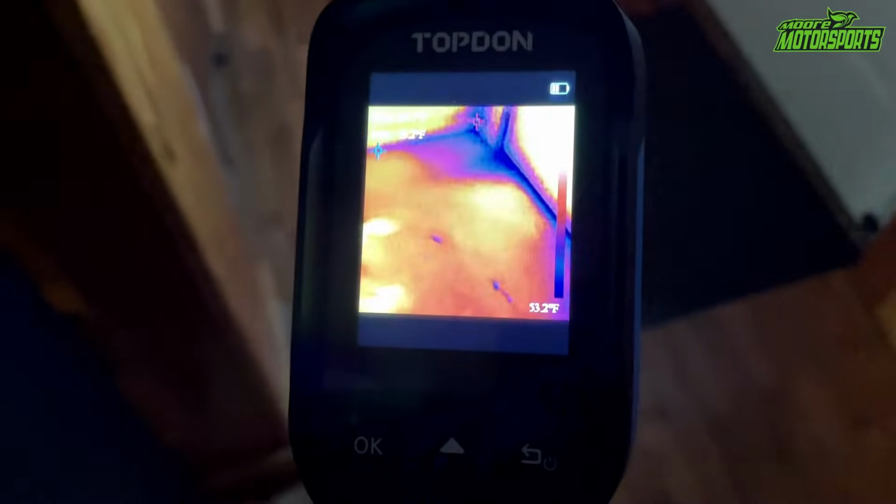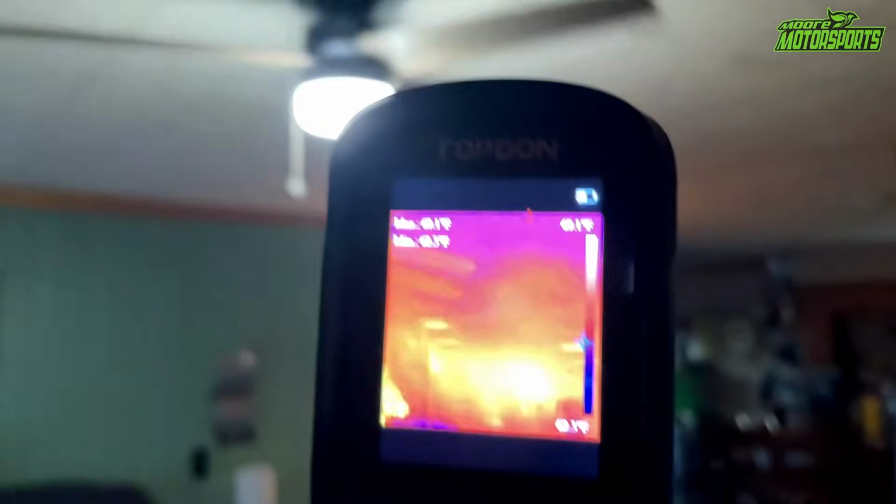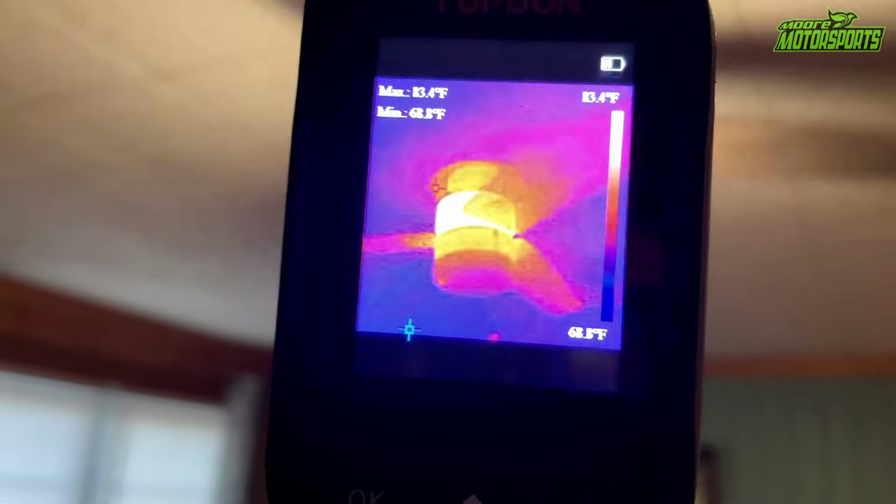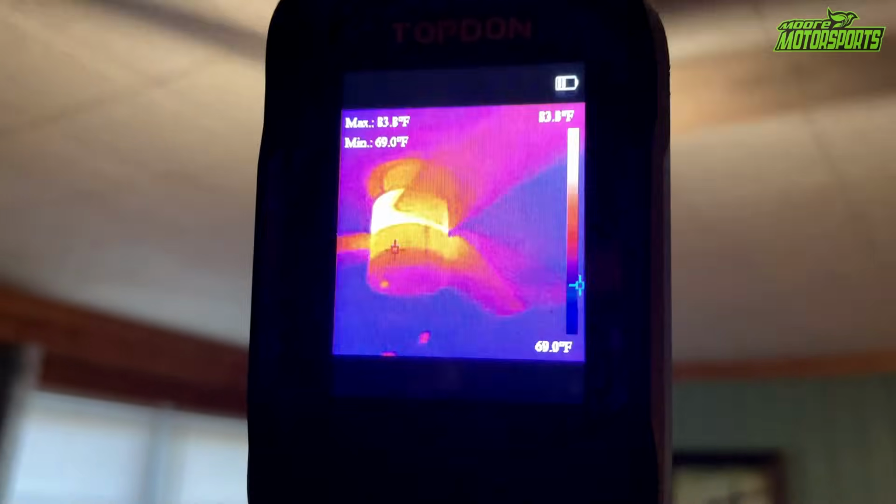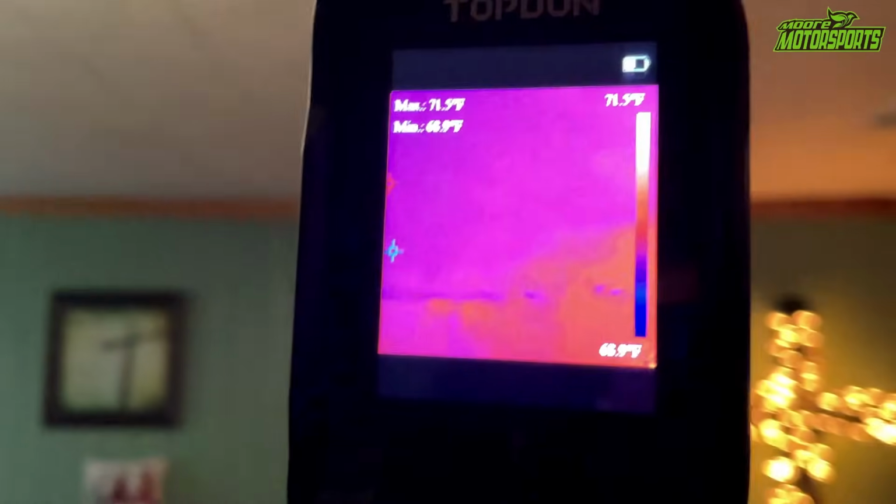You can actually see the footprints of where I was just standing, so we know it's working accurately. And up there at the ceiling fan, you can see it's definitely putting out some heat, and it's on the clockwise rotation for wintertime to push the heat out and along the walls.